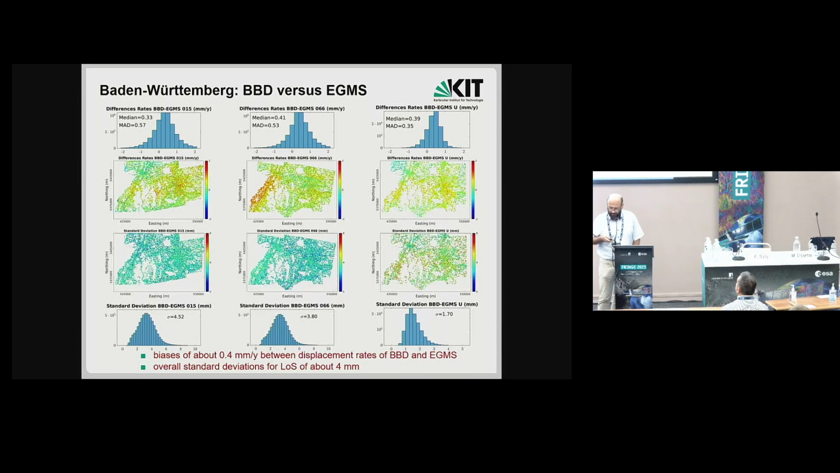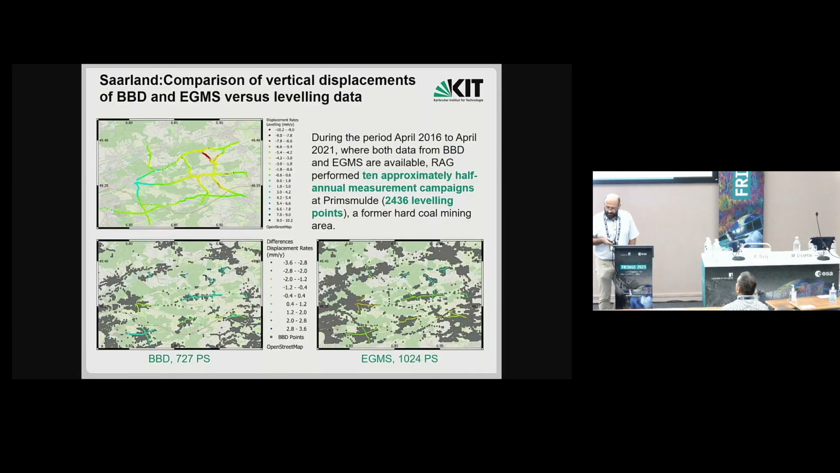Yeah, so I think I have not so much time, so I skip this. Here you see a study for the former mining area Saarland. I had a very nice set of leveling data from approximately half-annual measurement campaigns, 10 altogether, with 2,400 measurement points. And here you see the locations of the leveling points, and the color gives the linear displacement rates over the considered period.